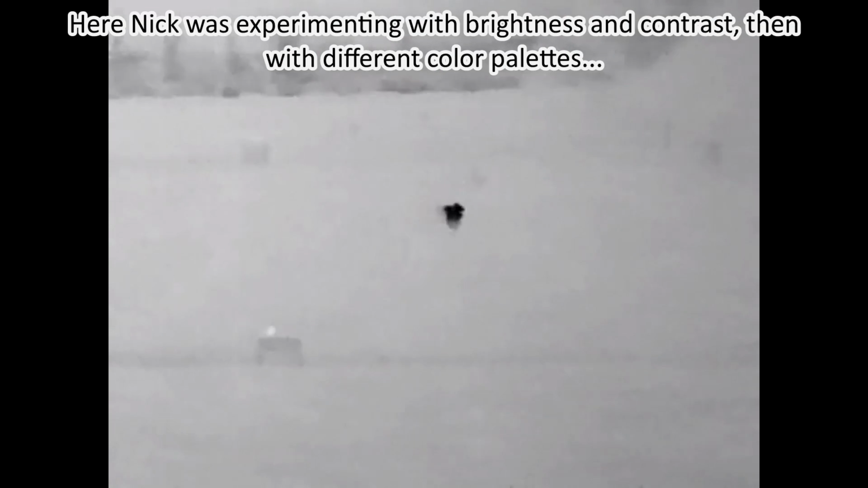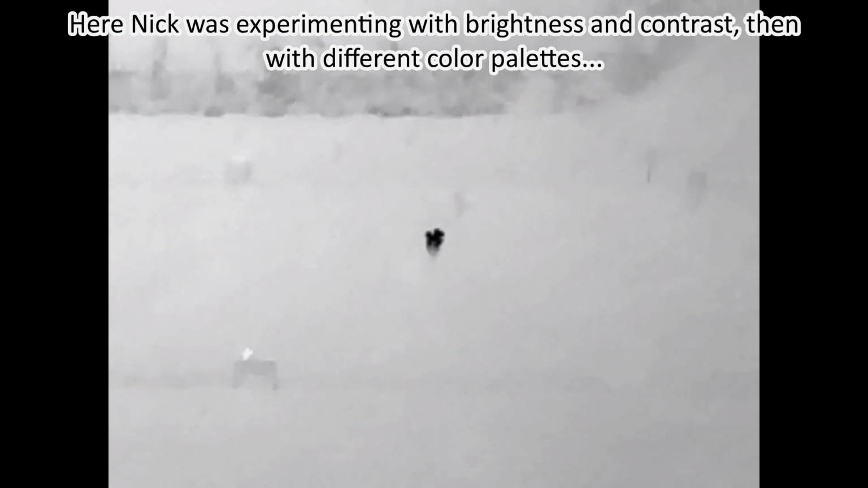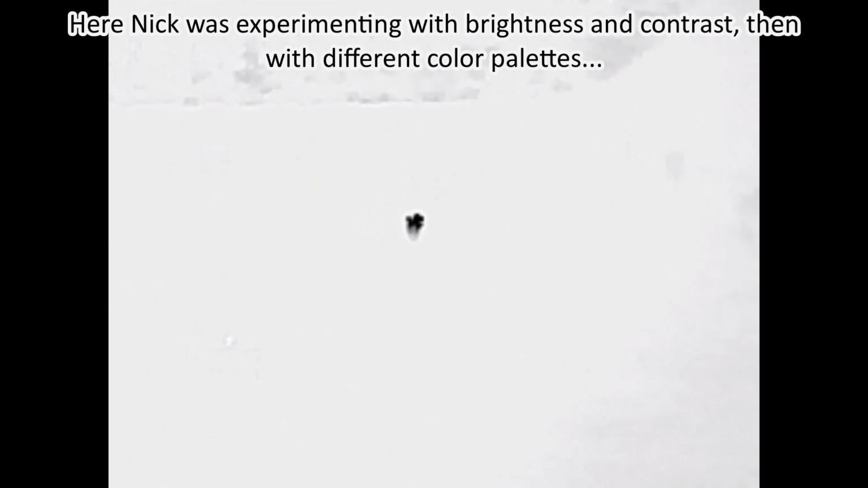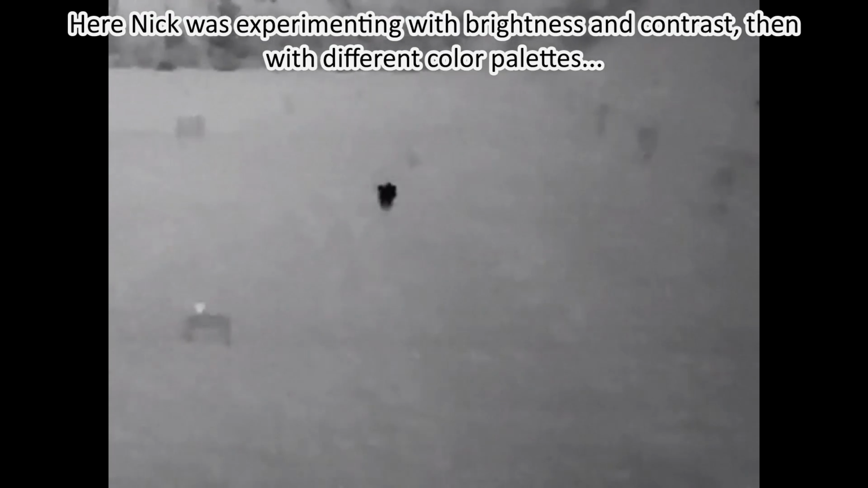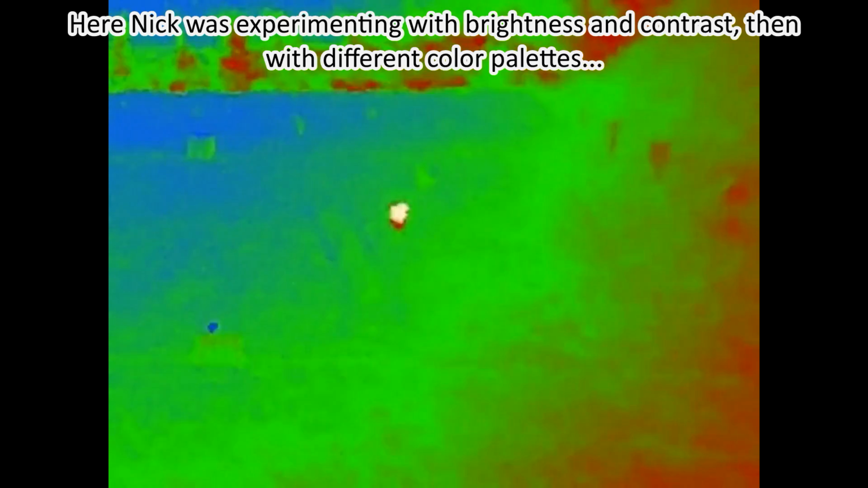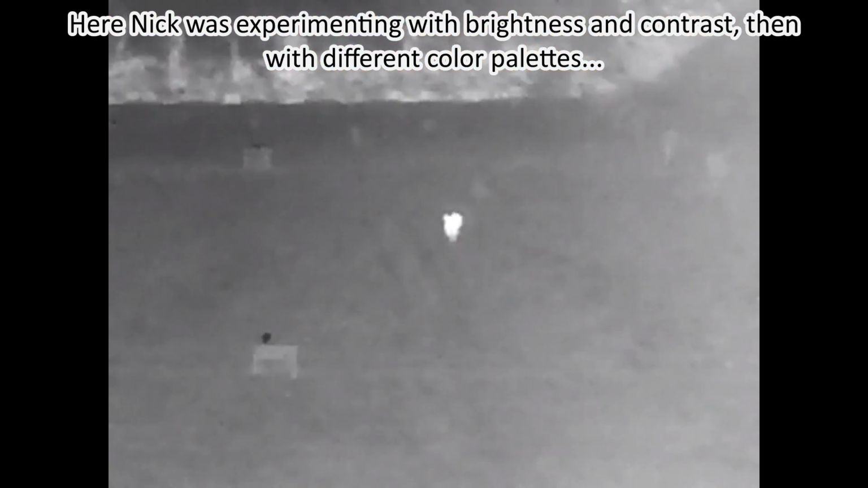The only thing I would say is, if you imagine yourself using a mobile phone as a spotter at night, if you look at this footage in black hot mode, the whole screen is naturally going to be white or lighter if there are not many live pests making the screen black. So at night, using a mobile phone visible display screen, white hot mode might be better, to have less screen glare.